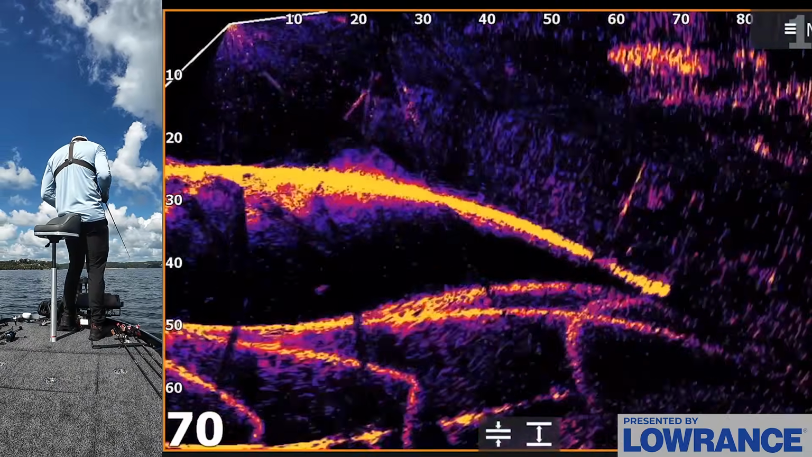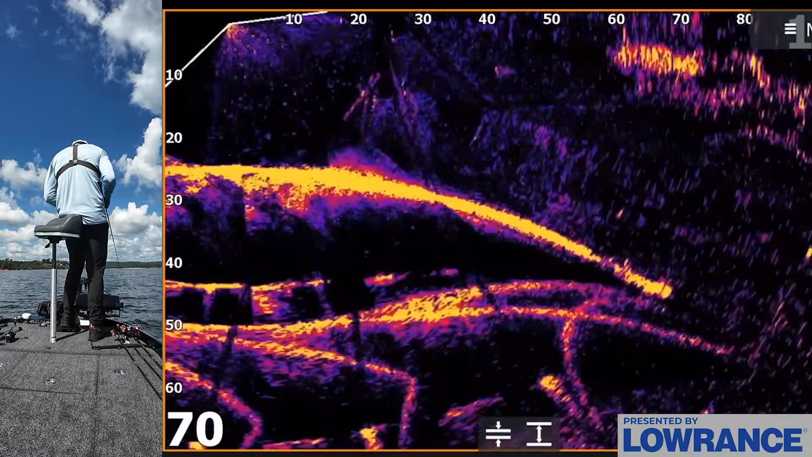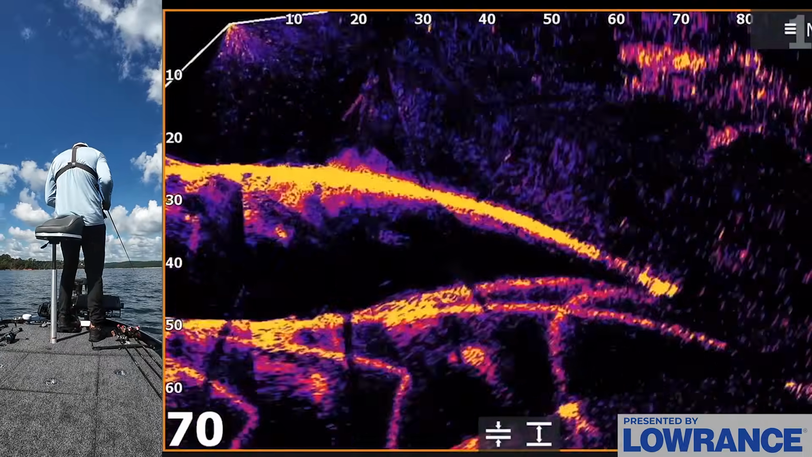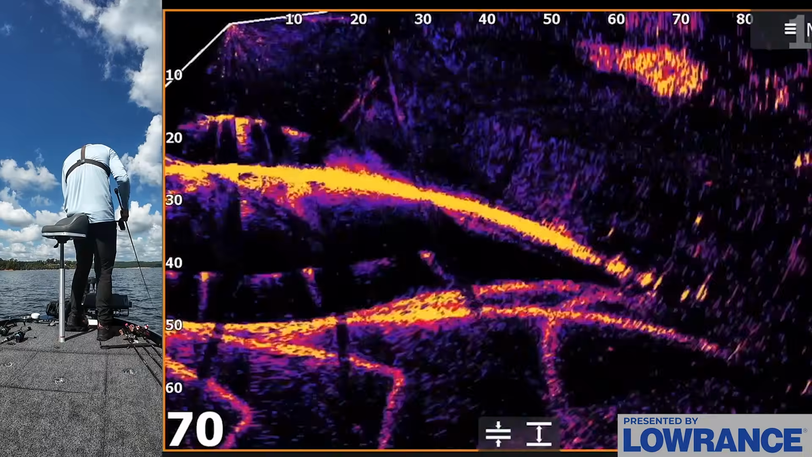And again, you have to find fish that are structure oriented for this. You can't just throw this thing around randomly in the open. I knew these fish were here, we marked them. I'm literally casting at my waypoints that we made. We found these fish on side scan. So that's how we know they're here.